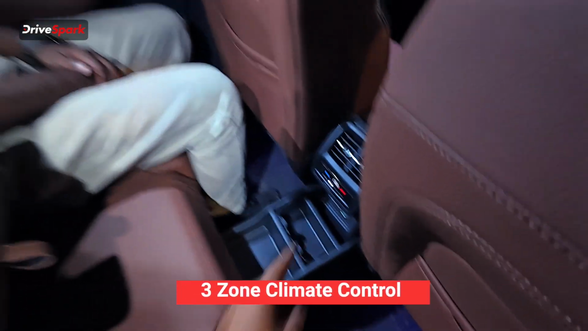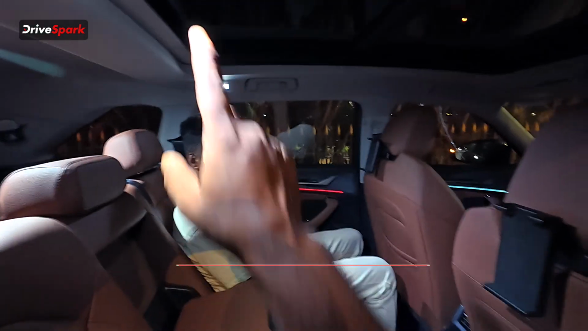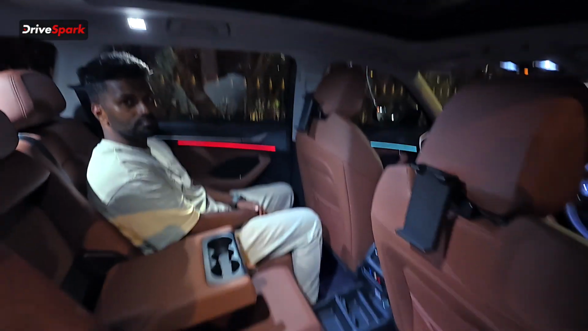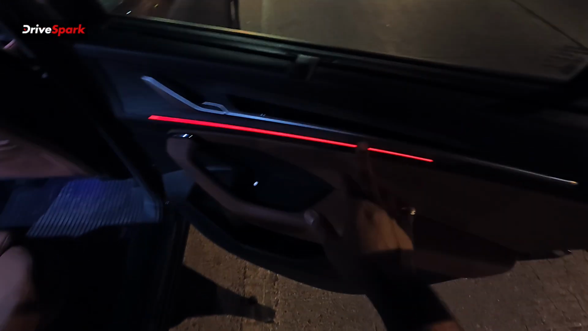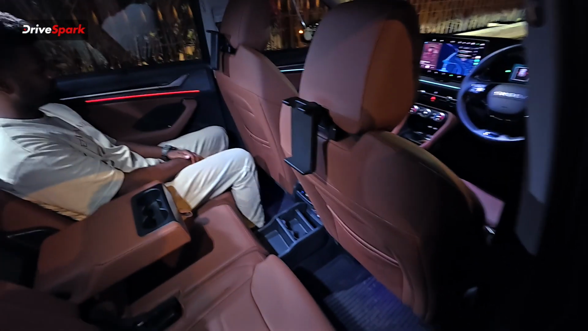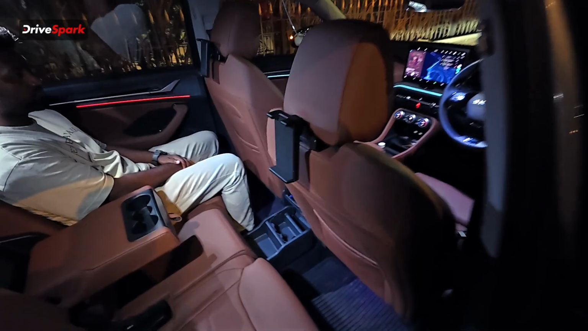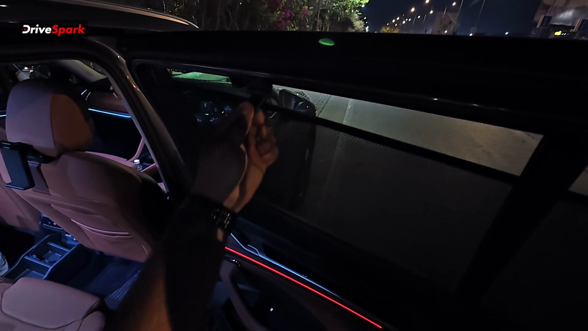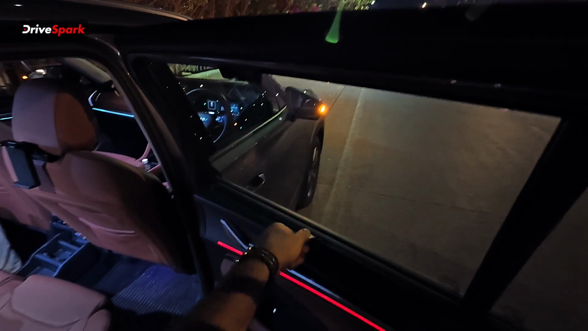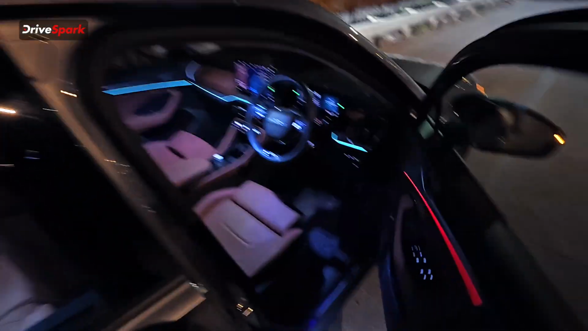This is the third zone climate control. Beautiful tan upholstery, leather upholstery. You have a massive panoramic sunroof over there, and there you go. There's ambient lighting at the back as well, but when you open the door, this turns red. Otherwise, you can see we have set it to that cool blue color, and that's your accessory for your mobile holder. You can also get an entertainment pack over here. You also have this. Now this is very necessary because temperatures are rising seriously.